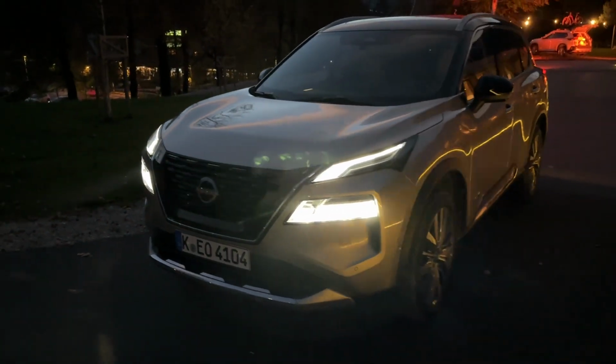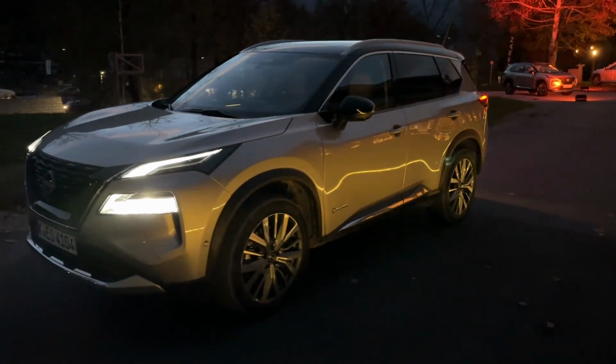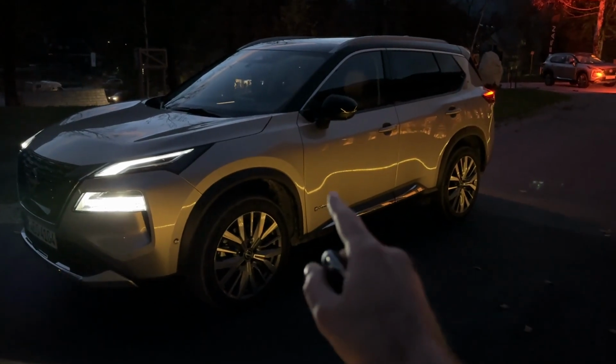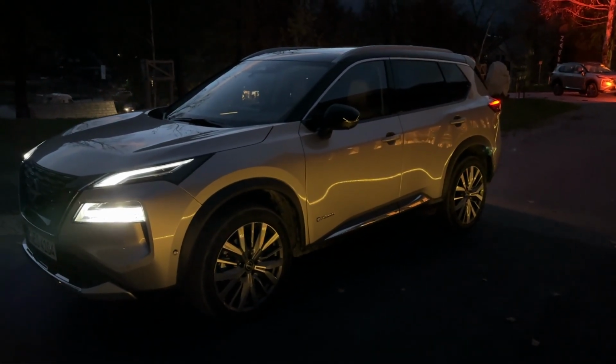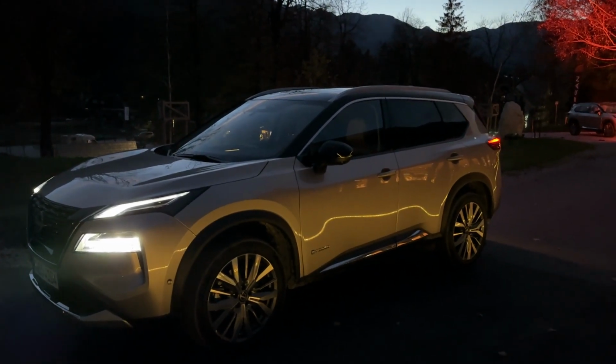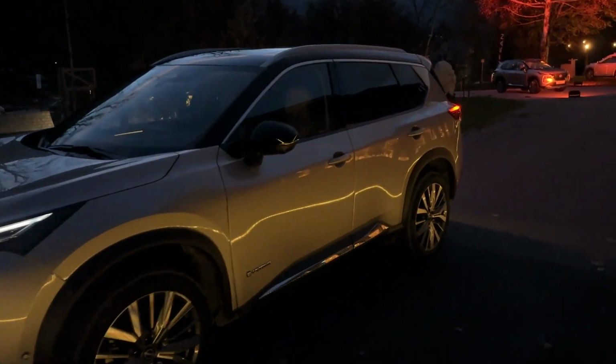And the side profile reveals a very robust look. Look at those wheel arches. We've been doing some off-roading as well. This is the innovative e-power version with the electrified powertrain, the very special powertrain. I will show you the details now during the drive.